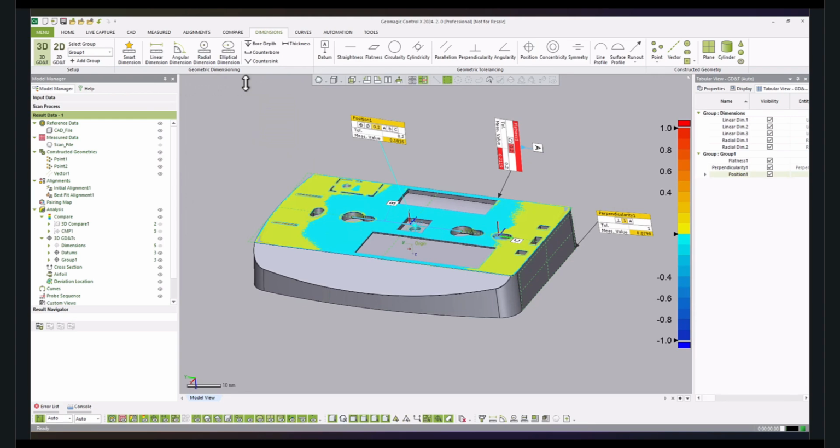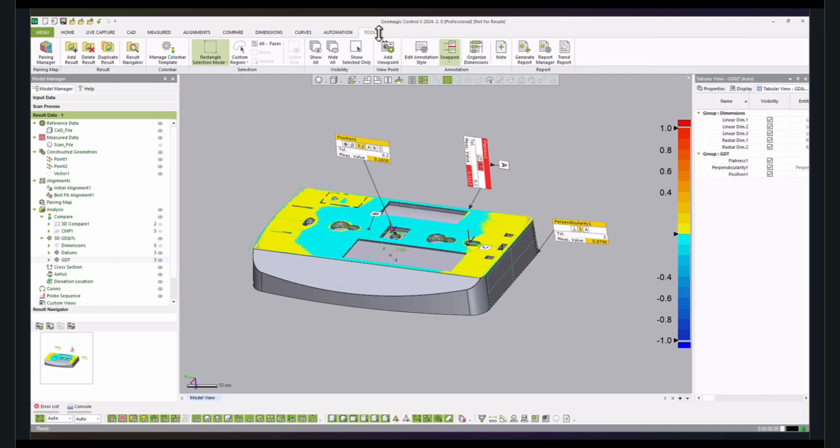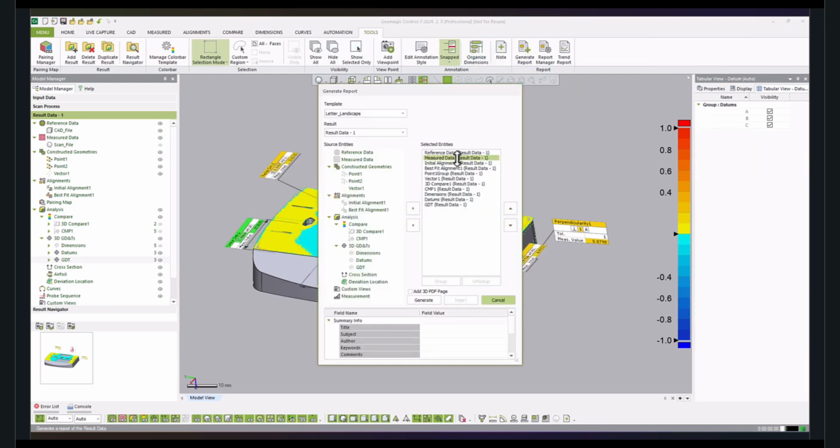And once we have performed this particular process, we can add the GD&T callouts to our report and so on. So here, we saw how we can input and make use of the CAD file and the scan file, which would be the manufactured part that came from the scanner, and perform alignments and do comparisons followed by dimensioning and GD&T. And once we have completed this process, we can generate all of this information as a report.